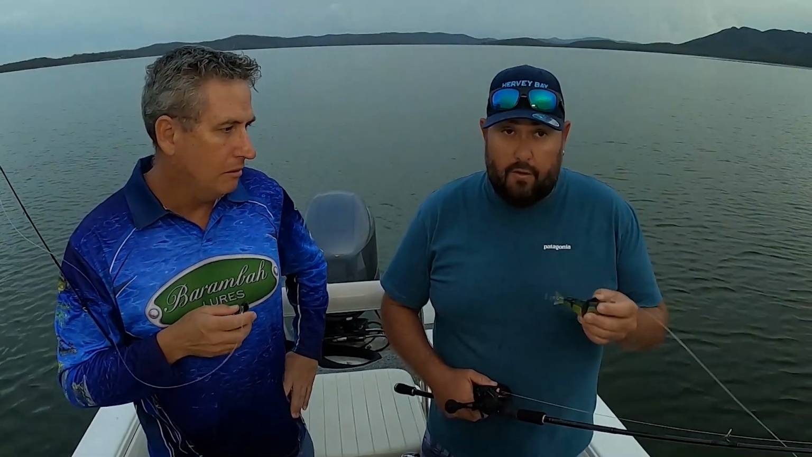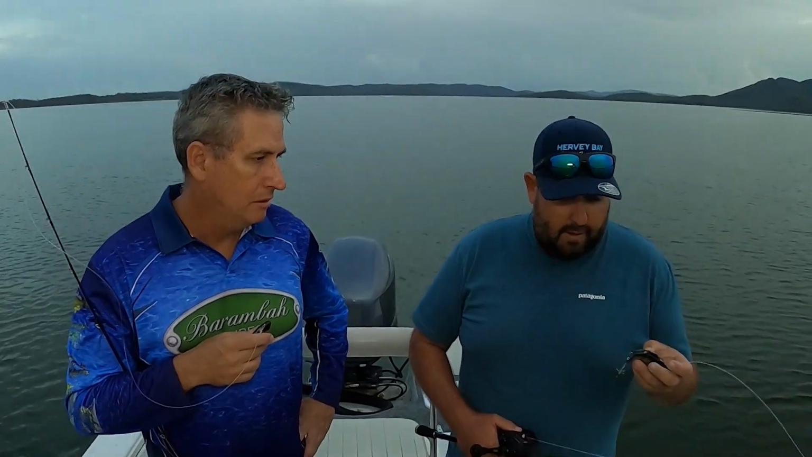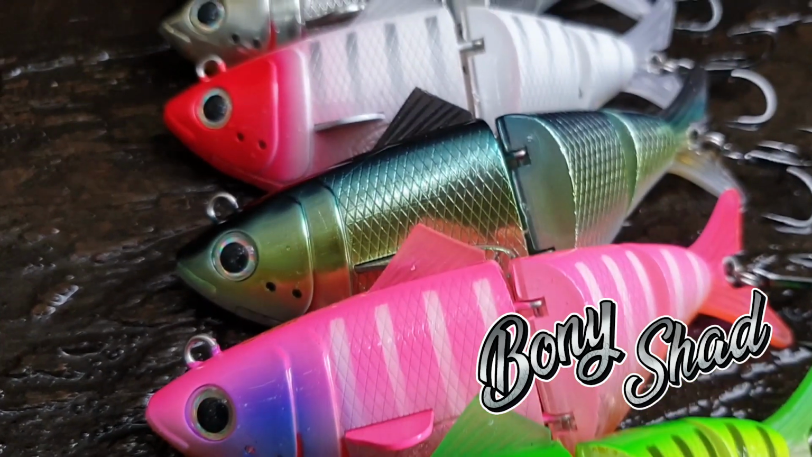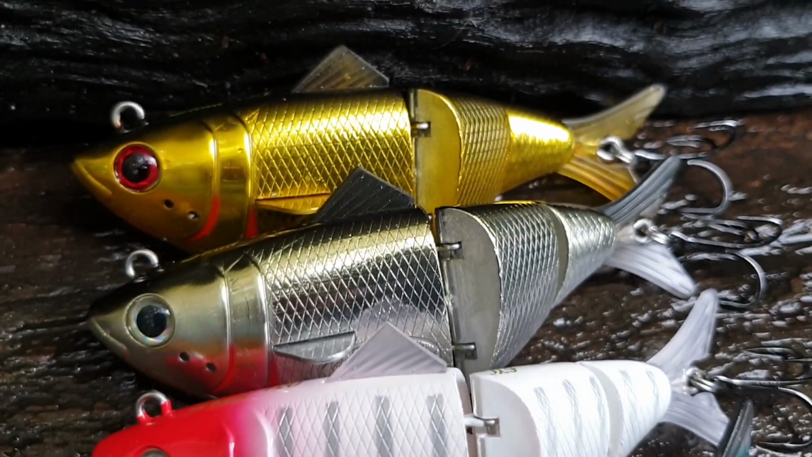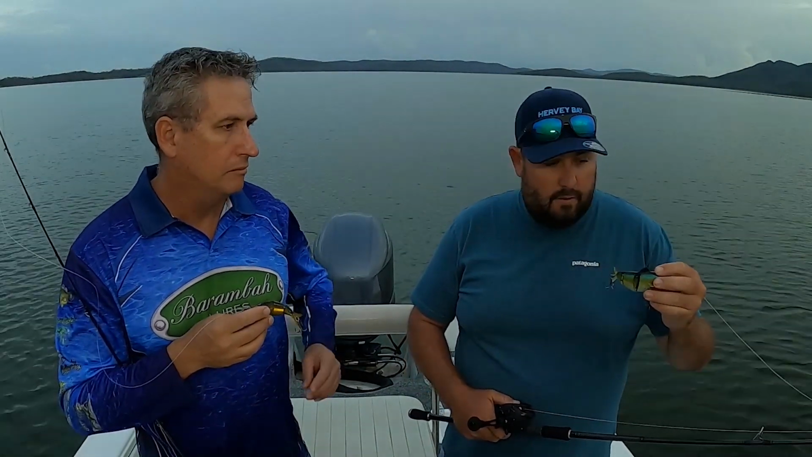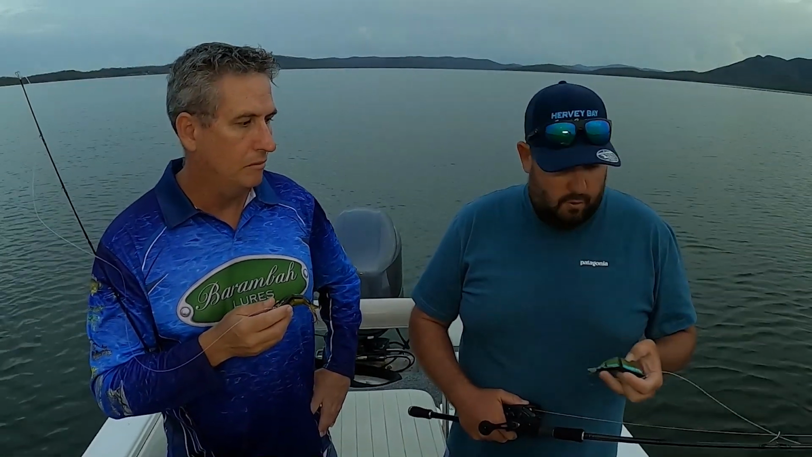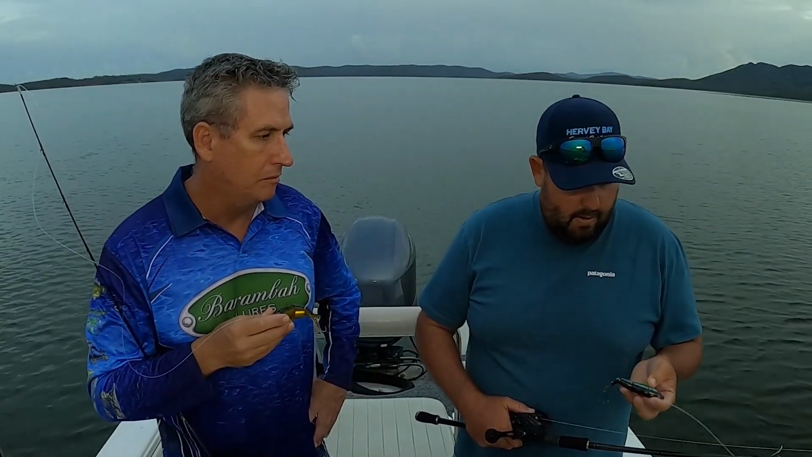Yeah, look, we've had a lot of success on Awoonga here with them, and we've worked out a couple of different ways to throw them to get either a reaction bite or just a nice, simple, slow rolling sort of bite as well. But rigging wise, we like them straight out of the packet. Yep. So the 36 grams as they are out of the packet. We don't do anything to the hooks, the hardware. Out of all the fish we've caught, we've lost minimal to any hardware damage. So they've been pretty good like that.